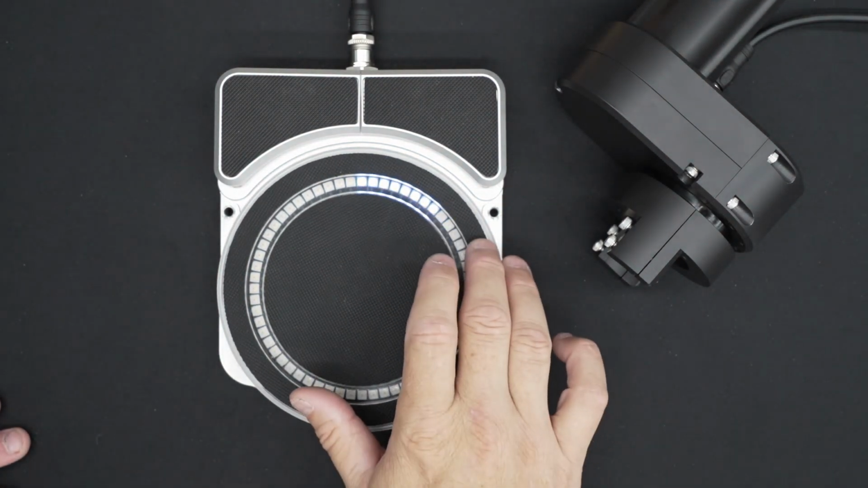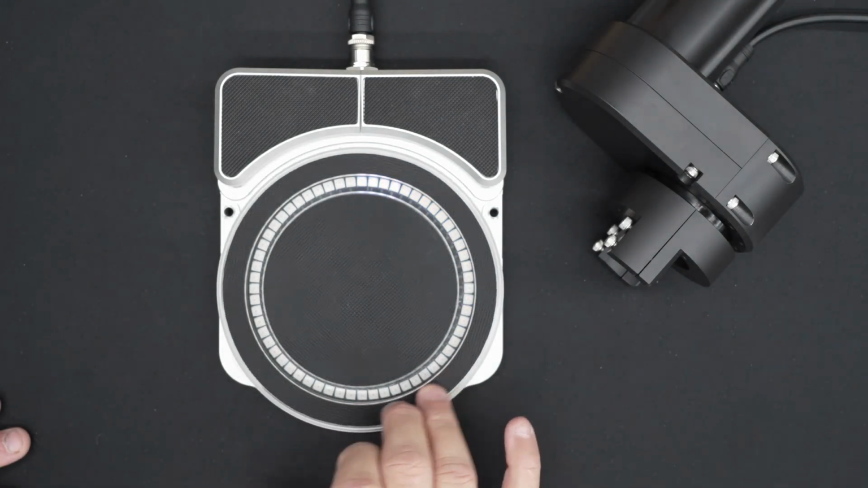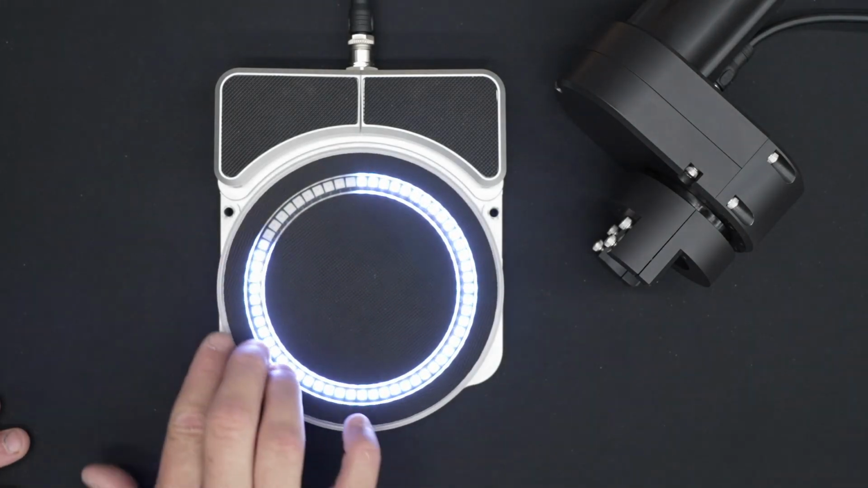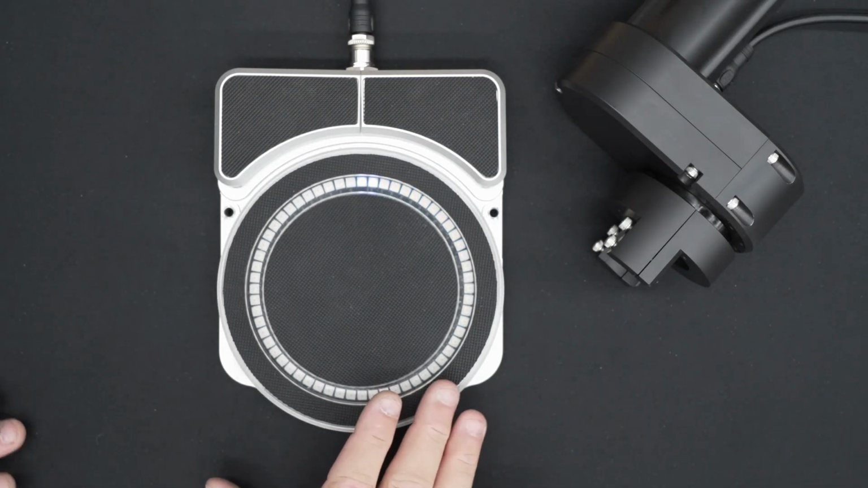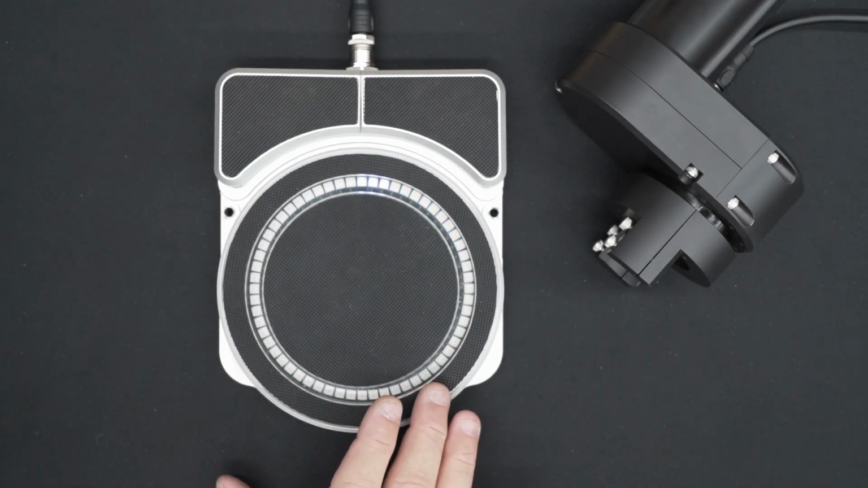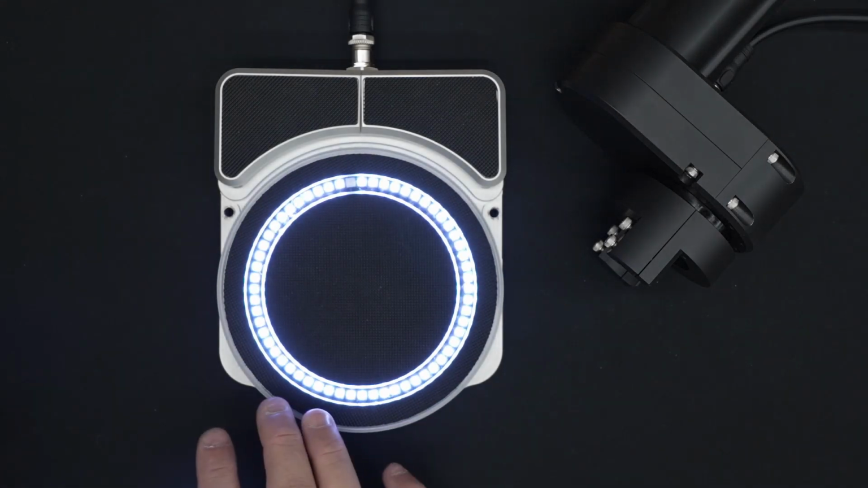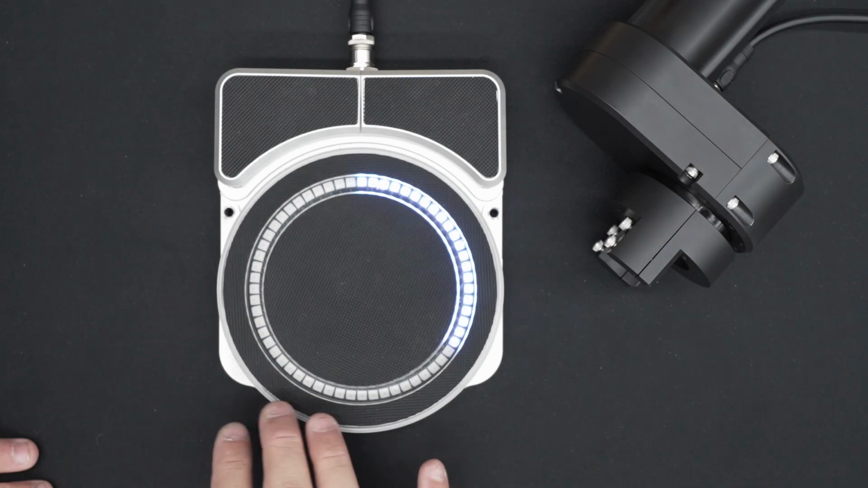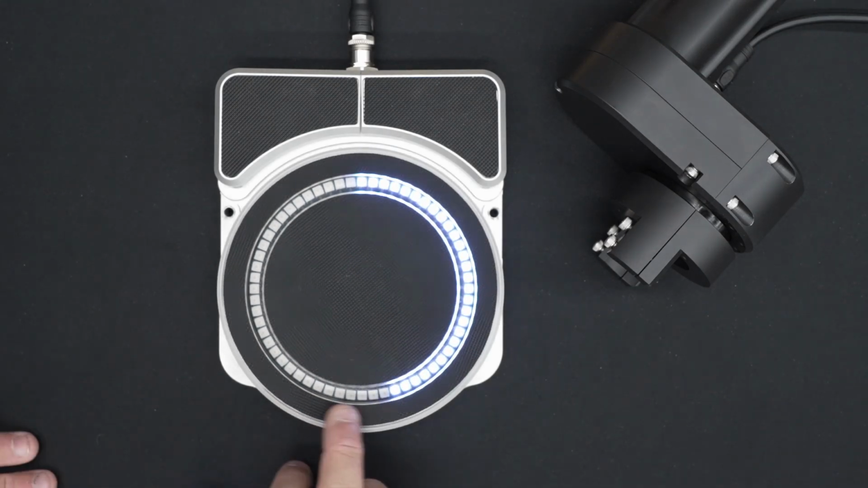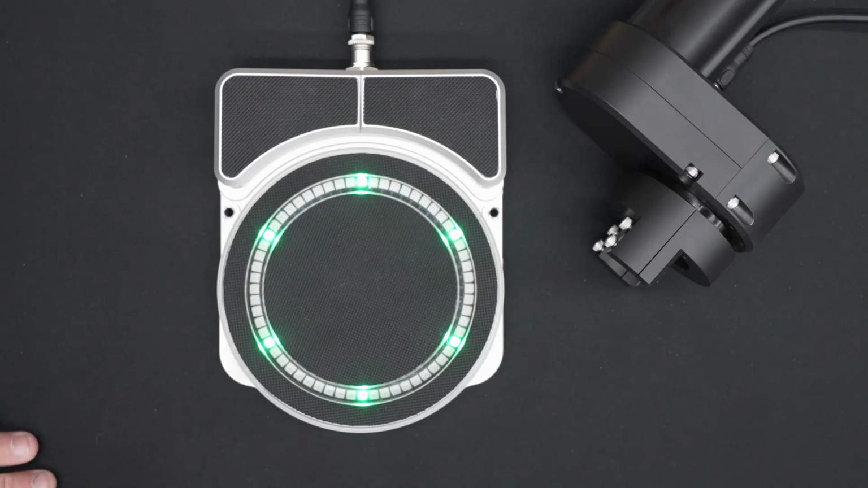Think of a volume control on a stereo. We can dial up and down the brightness of the LEDs. If you're fishing at night, it's hard to tell on this video, but they are very bright. So if you're out at night or very early in the morning, late in the afternoon, you will not want it full brightness. So you can make that adjustment.